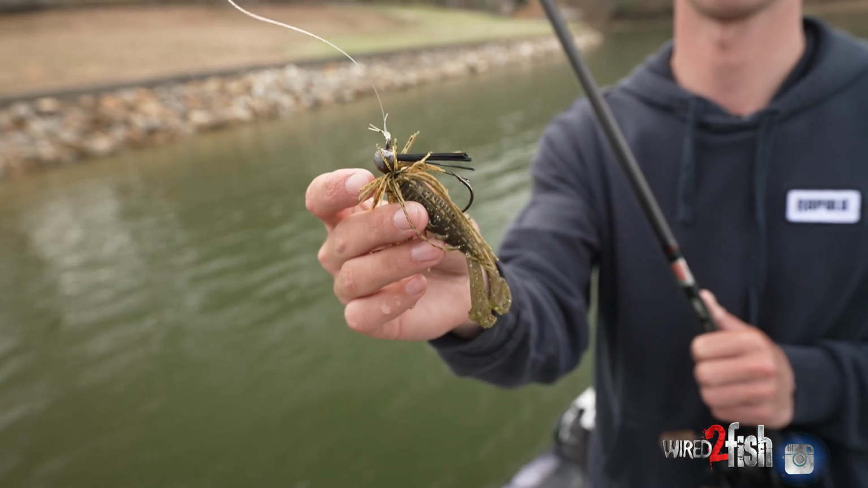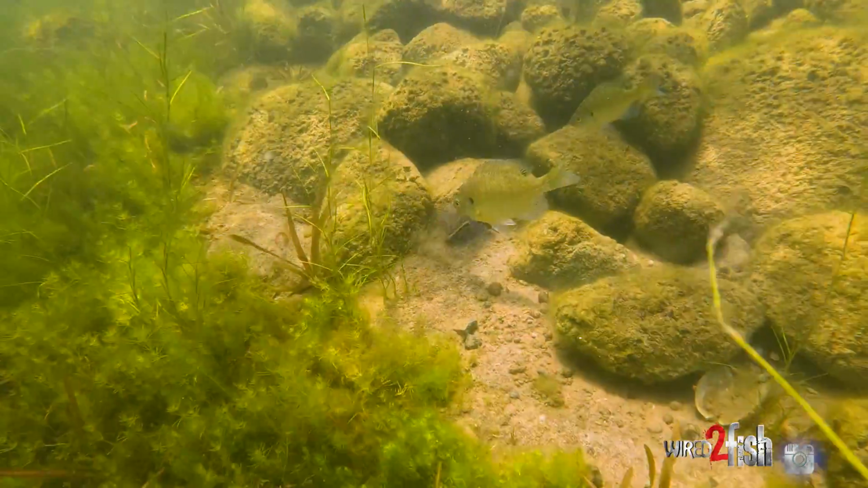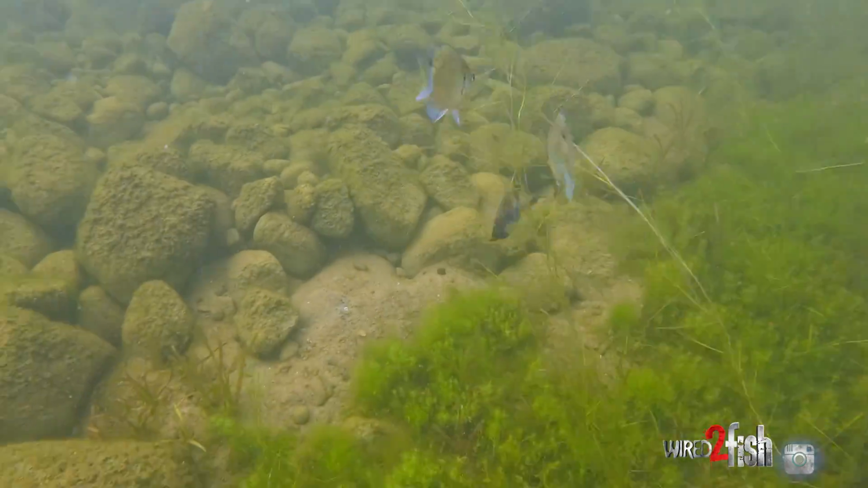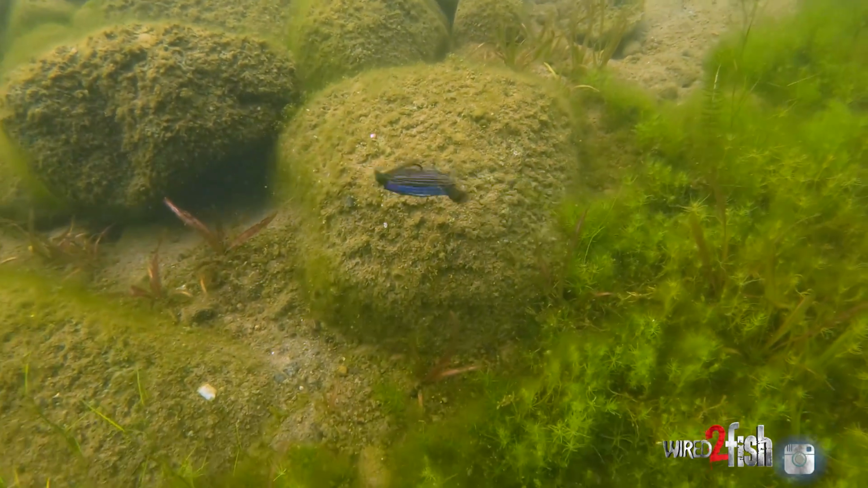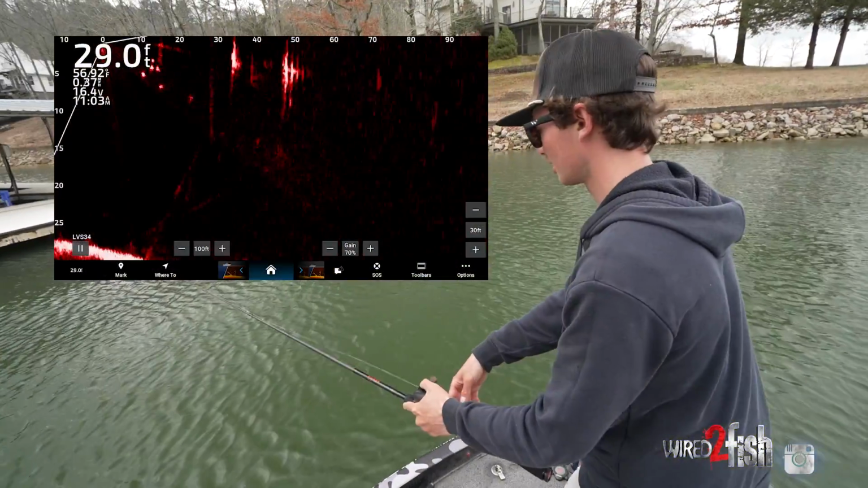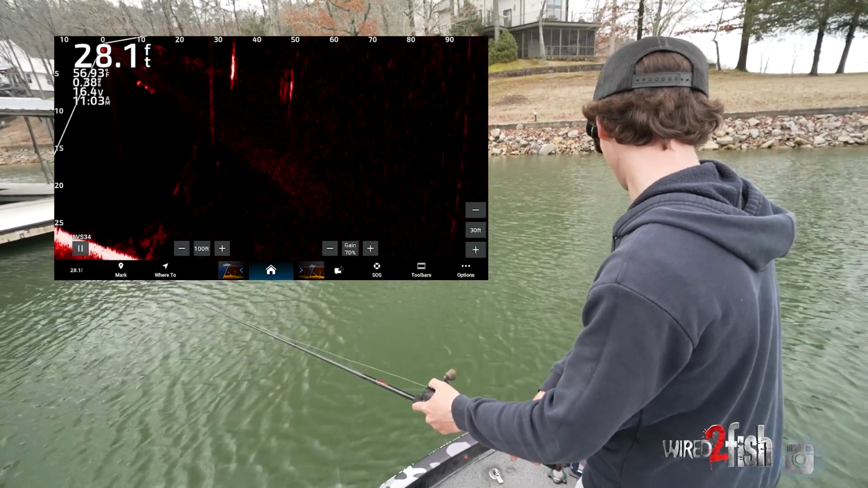I've got a Crush City cleanup crawl on the back of it. It's a smaller profile bait, but it's also bulky for a spot. You gotta think a spot, it's got a small mouth, kind of like a smallmouth. This is probably a 1/2 ounce or something like that. There's like 20 sitting on the boat right now.